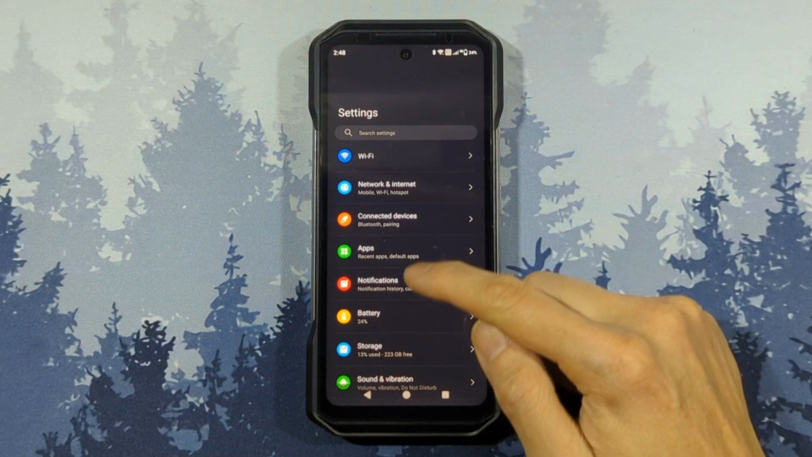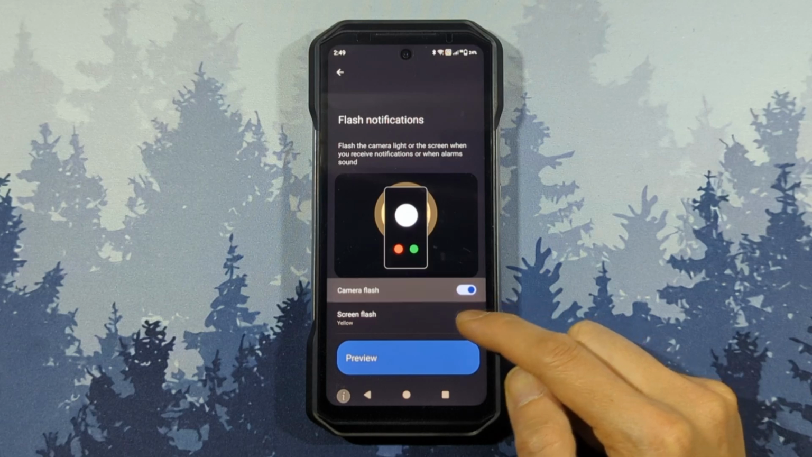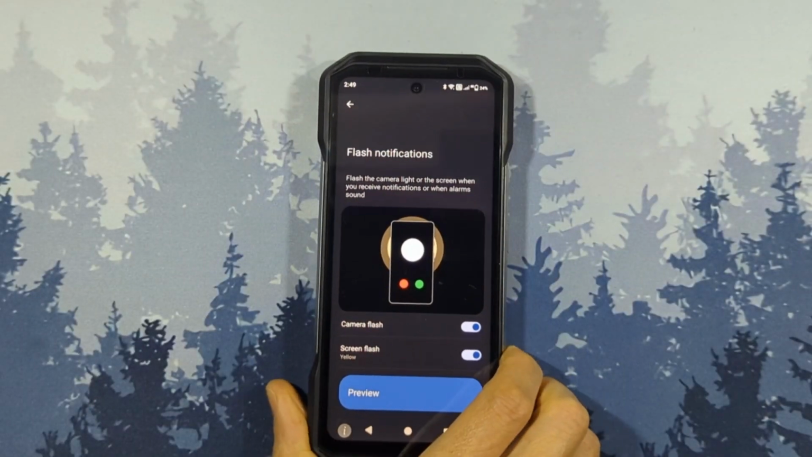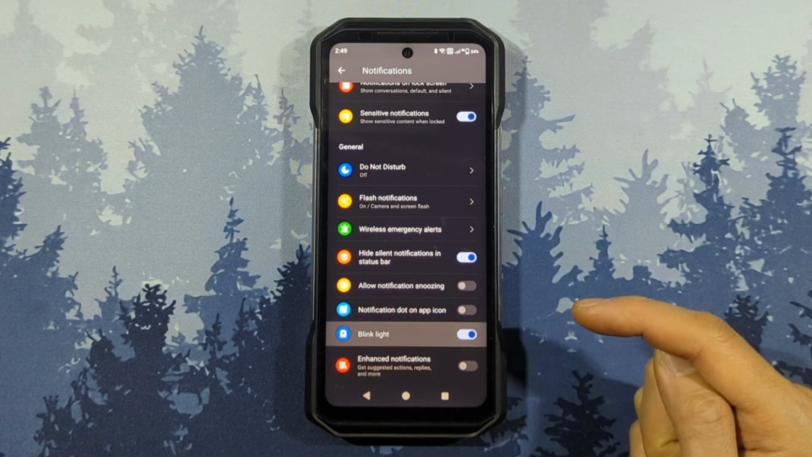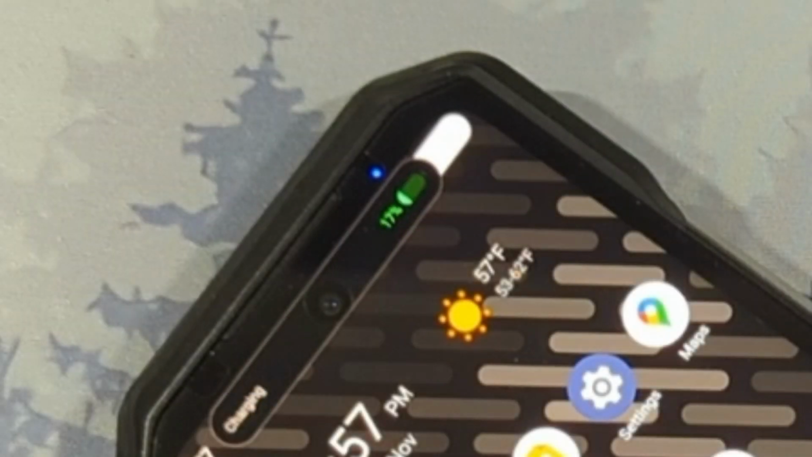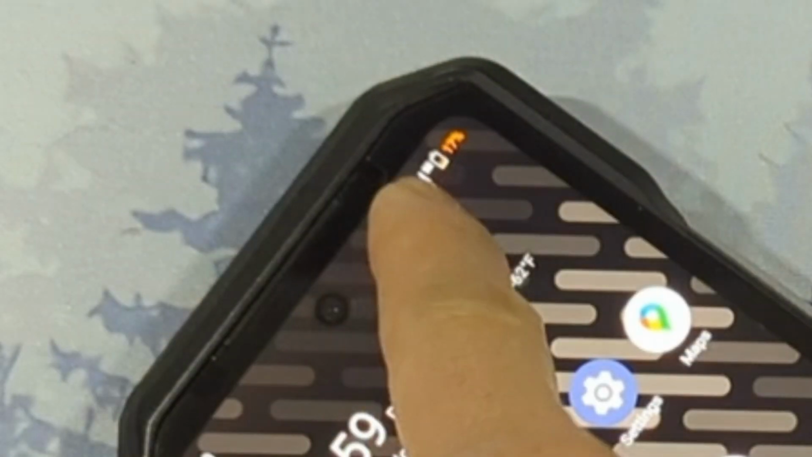Under notifications, we have an option to flash the screen a custom color and also flash the camera's LED for alarms and notifications. There is a toggle for the notifications LED light. There are no settings for this, but I see it lights up a solid blue while charging and flashes blue for missed calls. It flashes green if there are notifications to be viewed. I expected a red LED light for a low battery warning, but that was not the case.